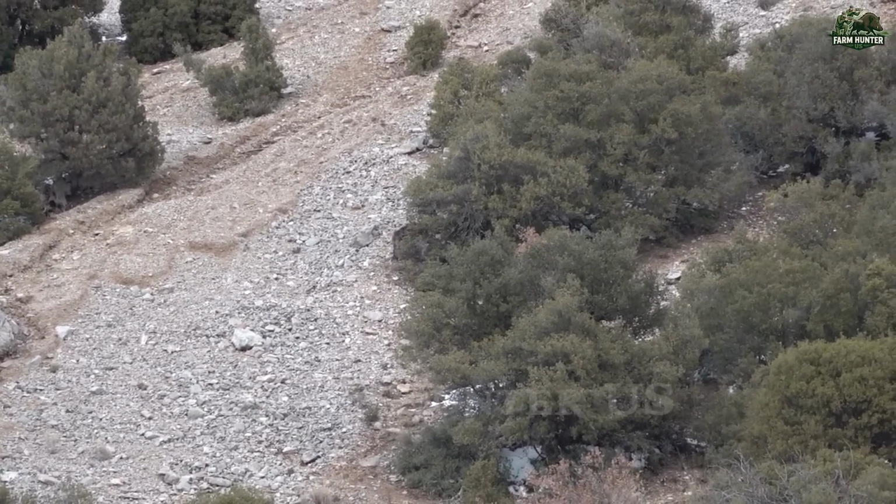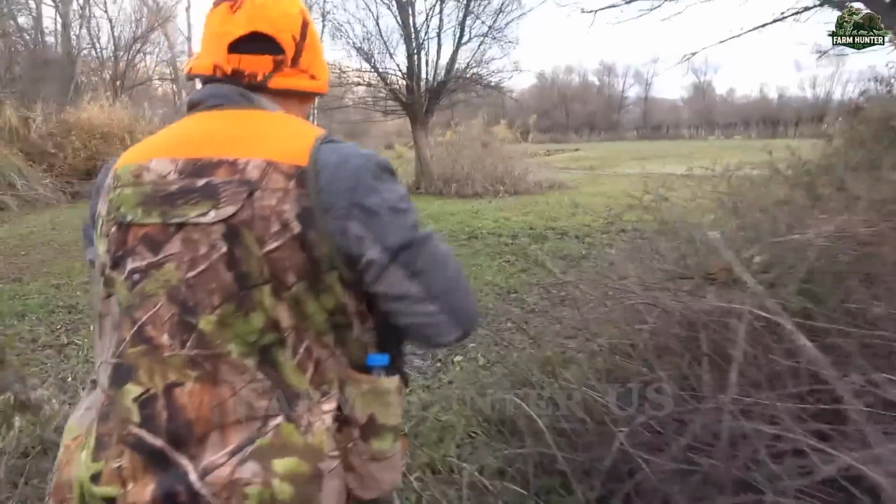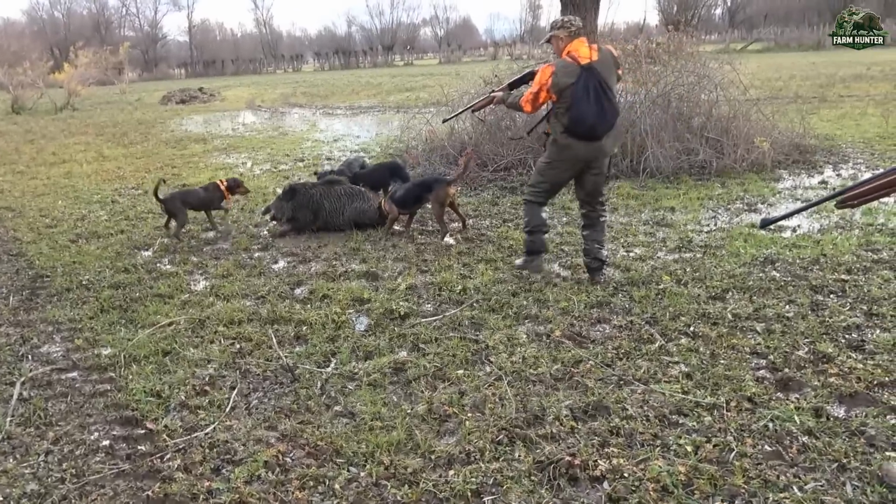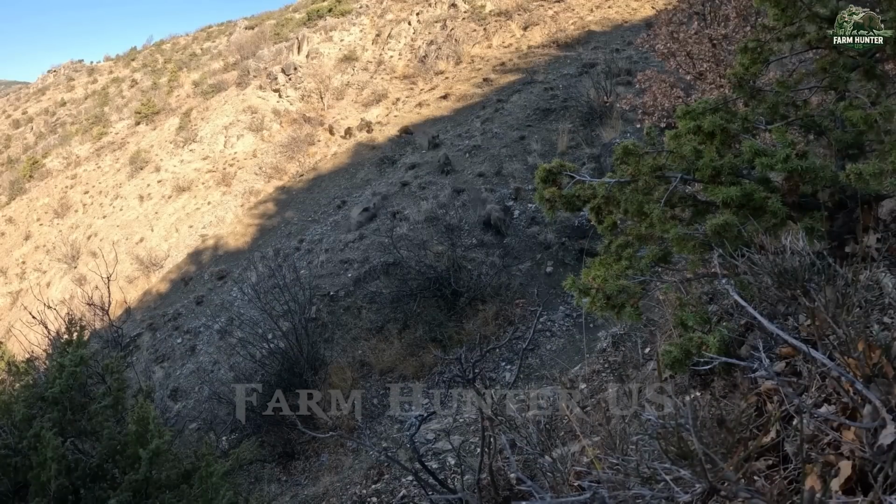We opened fire without delay, but the boars scattered fast, ducking into thick cover like shadows in the trees. Only a few were left behind, still and lifeless on the forest floor. But this wasn't over, not even close.